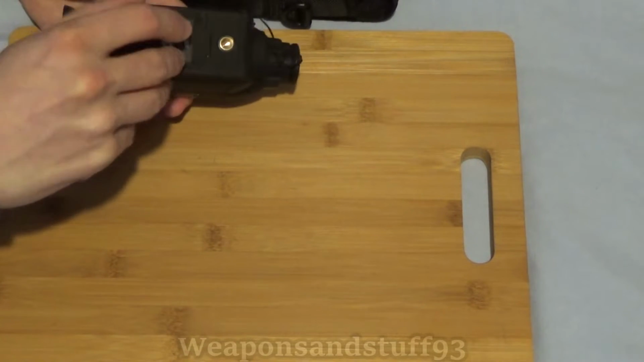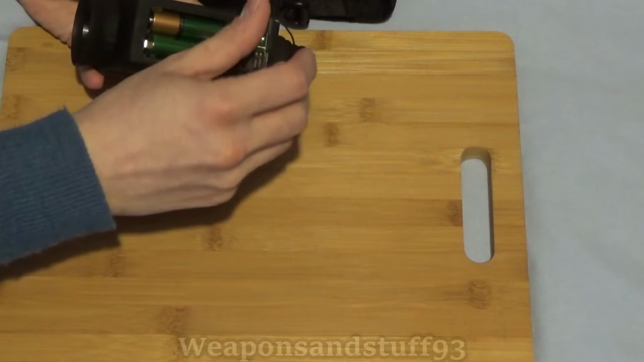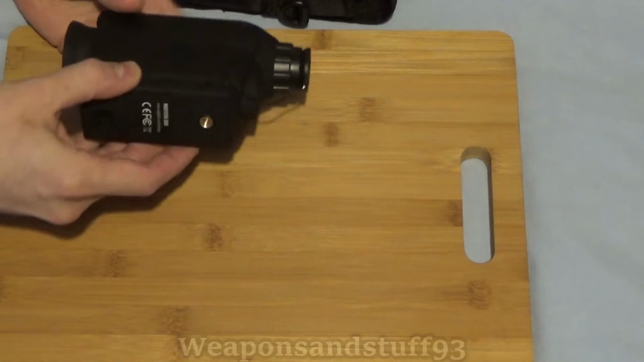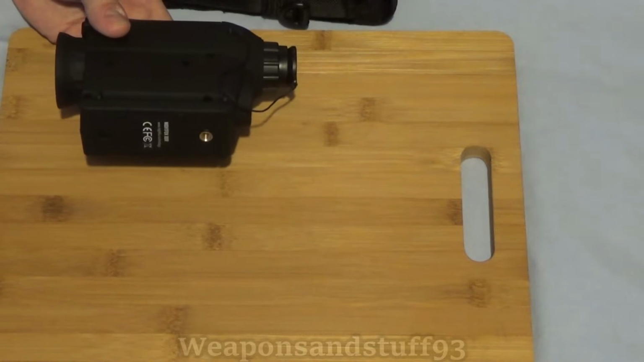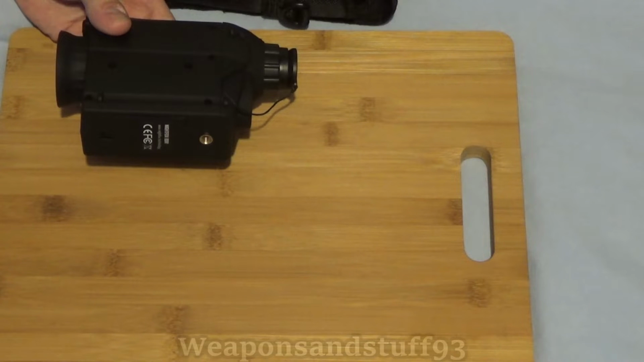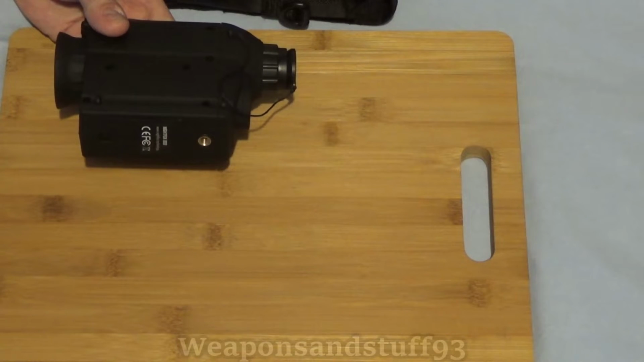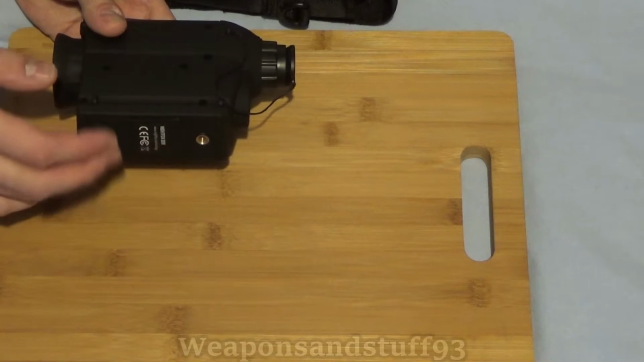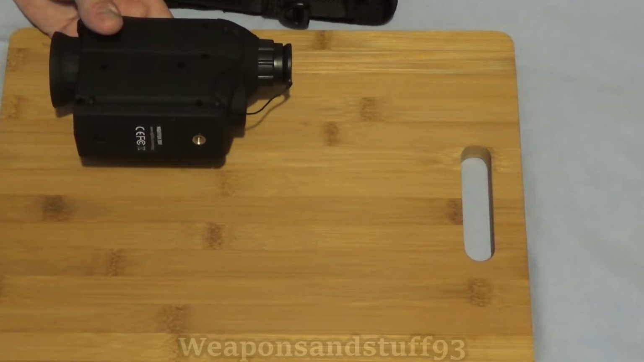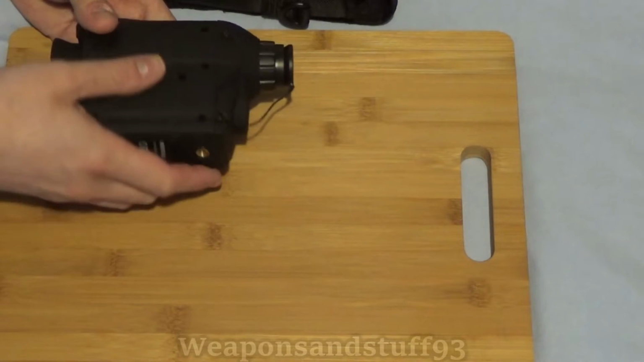Battery compartment is under here. It takes 4 AA batteries. There's been a bit of conflicting information on the batteries. Some of the places online said it took alkaline and nickel batteries and NiCd. Other places like the manual say it takes alkaline and lithium ion batteries. So I'm assuming it can take all 3, hopefully. I think they're NiCads I've got in there, I'm pretty sure, and they work absolutely fine. But as I said, there is conflicting information from the various places that stock this about what type of batteries you should or shouldn't be using in it.